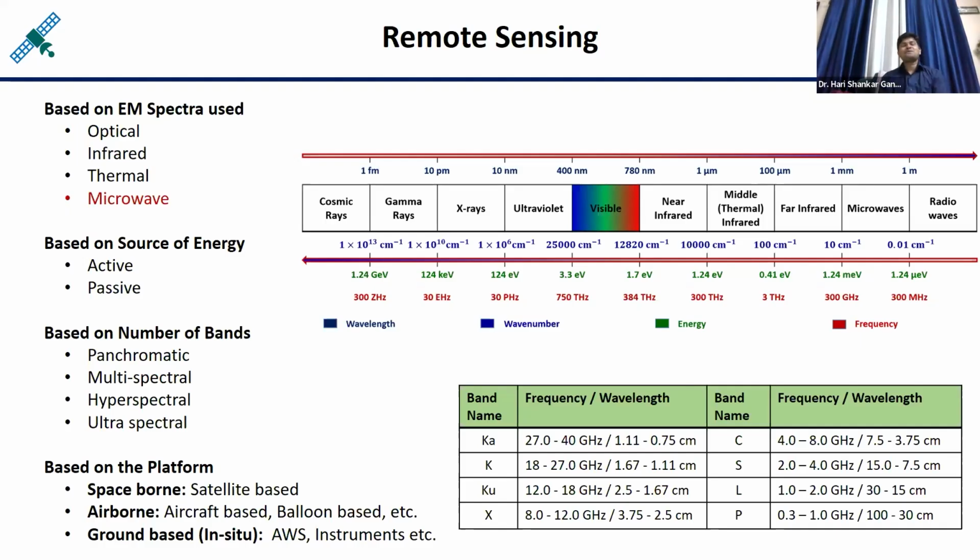It means we can classify remote sensing based on the distance also, the level of distance, based on the energy which we are using, and based on where this energy is coming from, the source of energy. And the third one is the classification based on the number of bands.